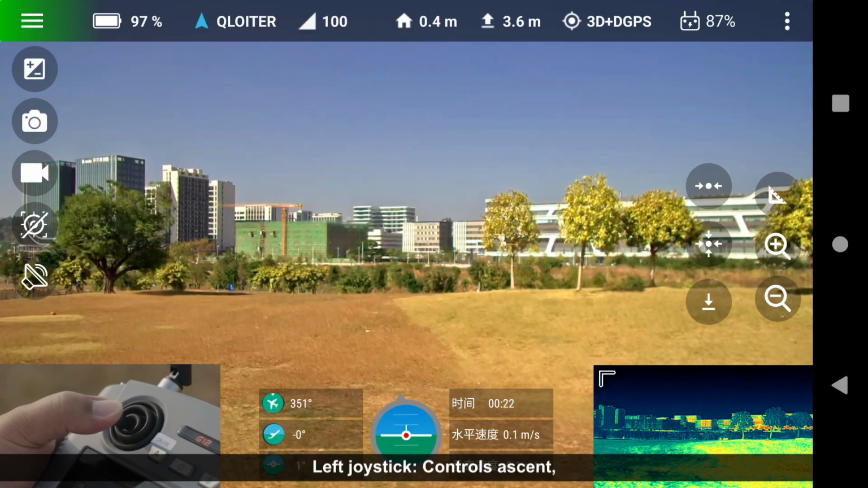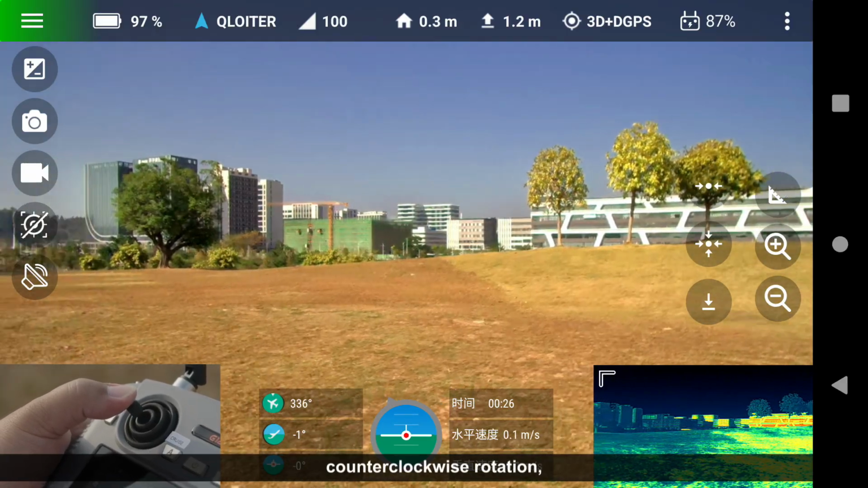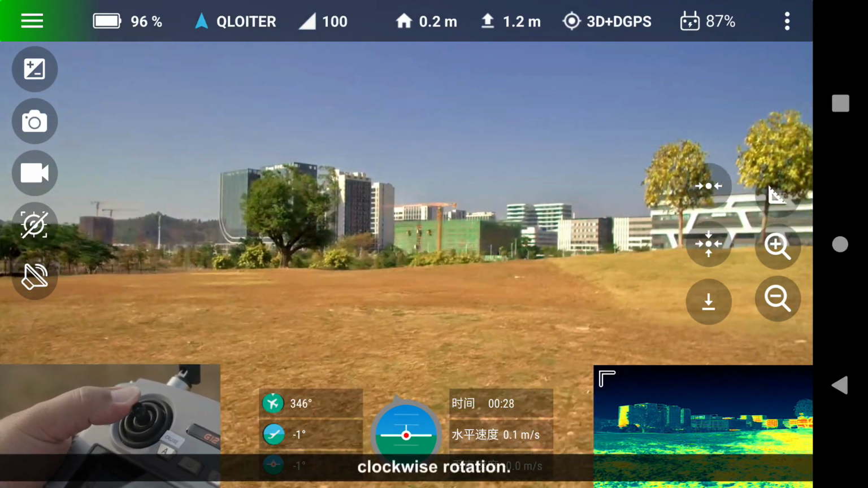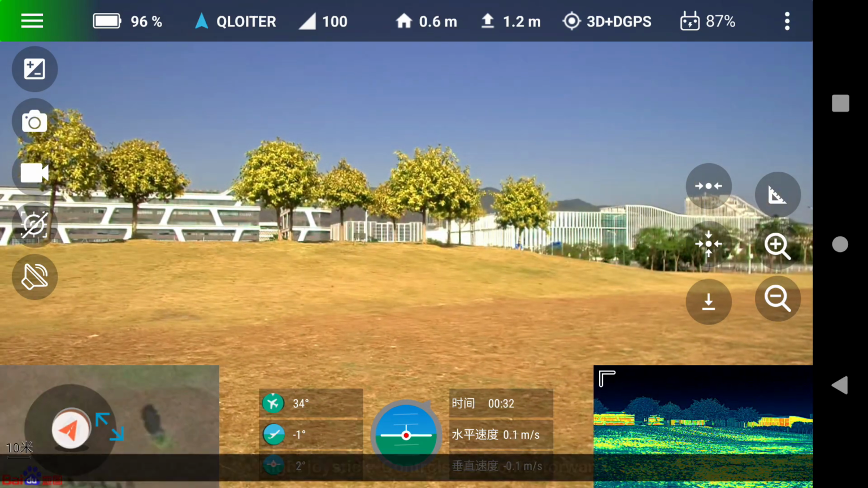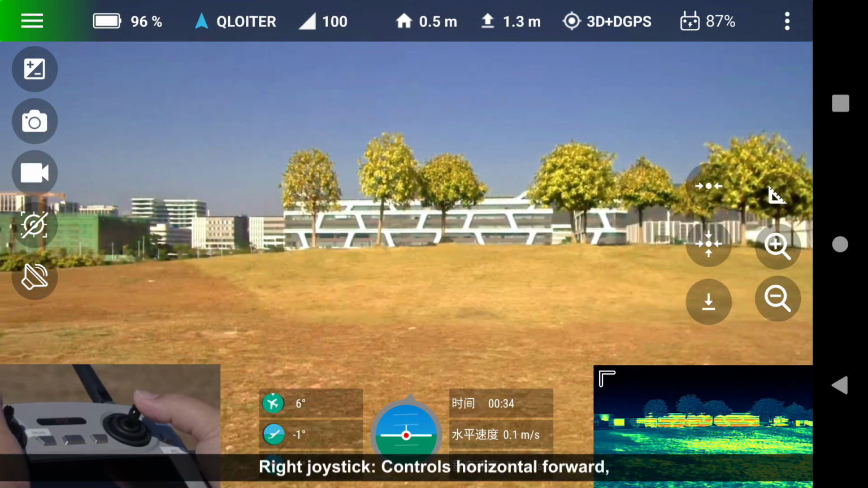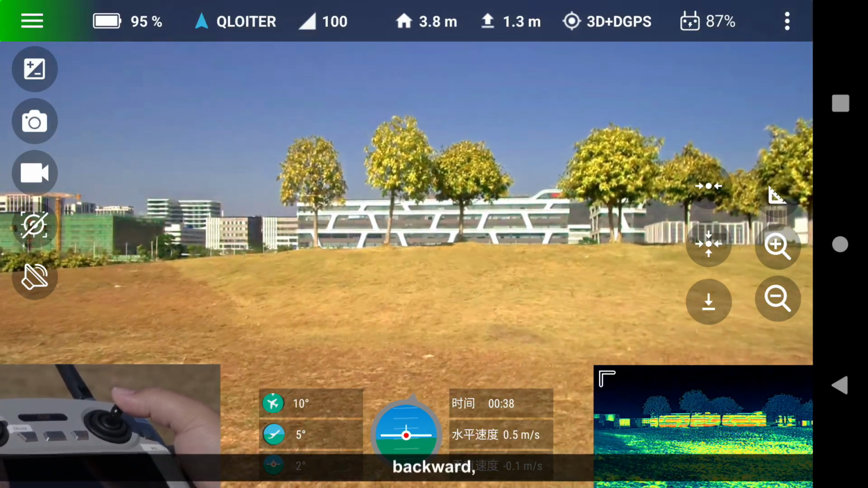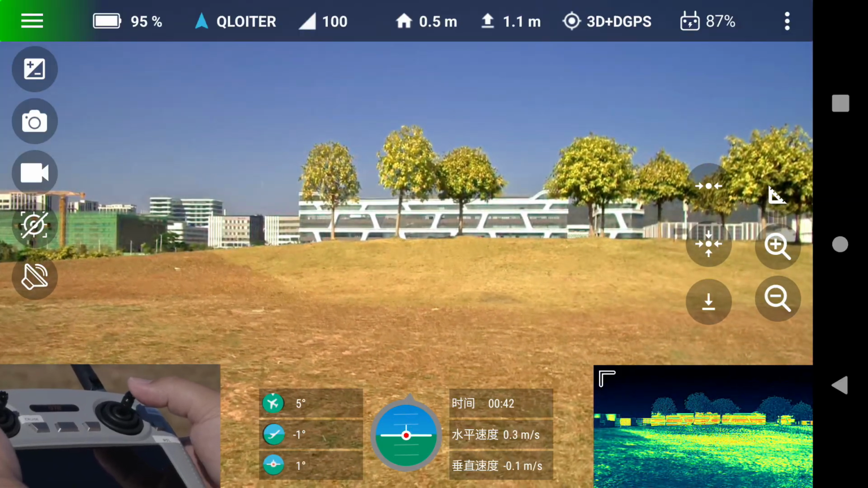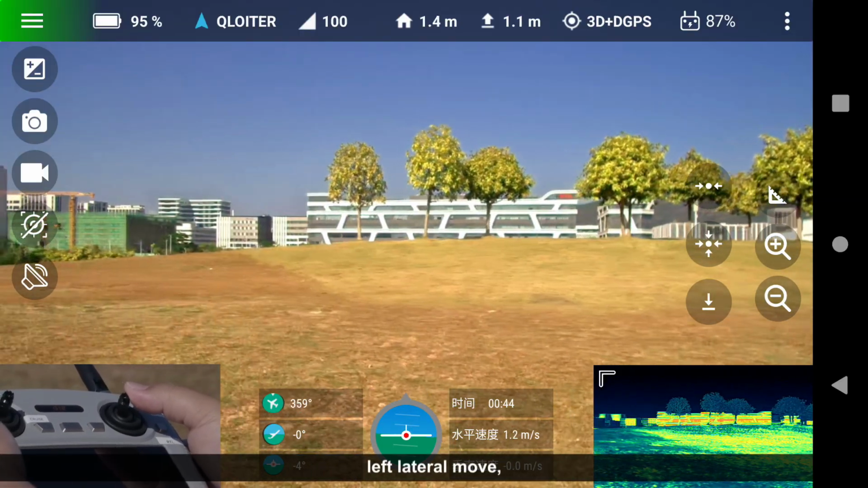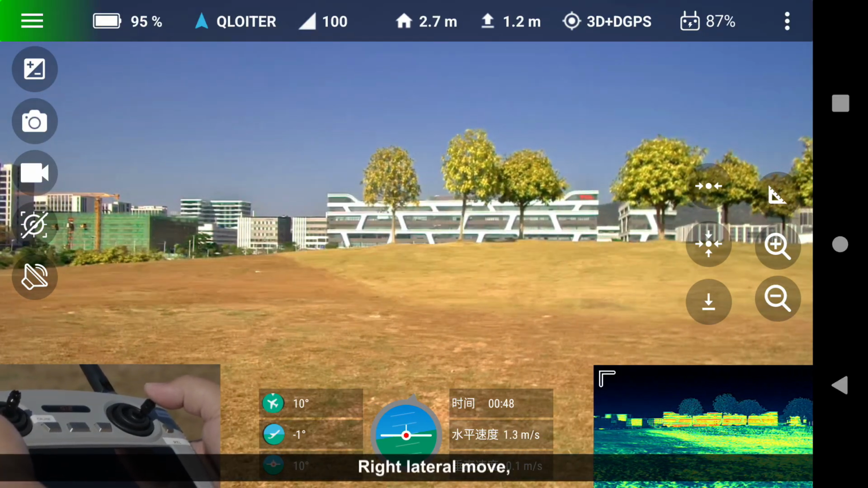Left joystick controls ascent, descent, counterclockwise rotation, clockwise rotation. Right joystick controls horizontal forward, backward, left lateral move, right lateral move.